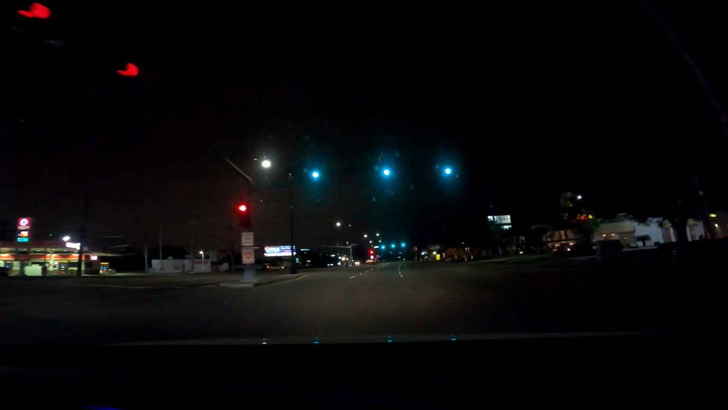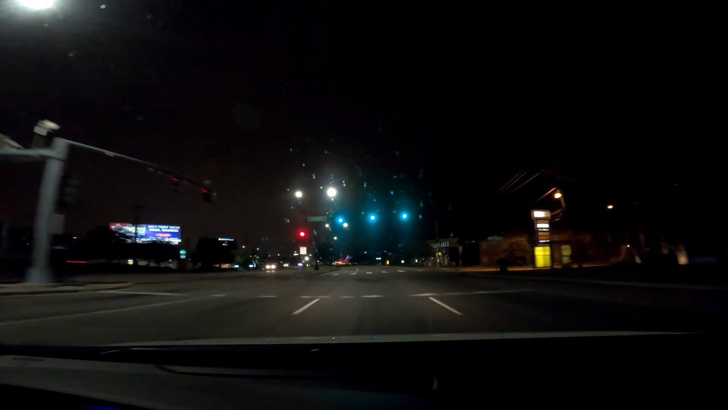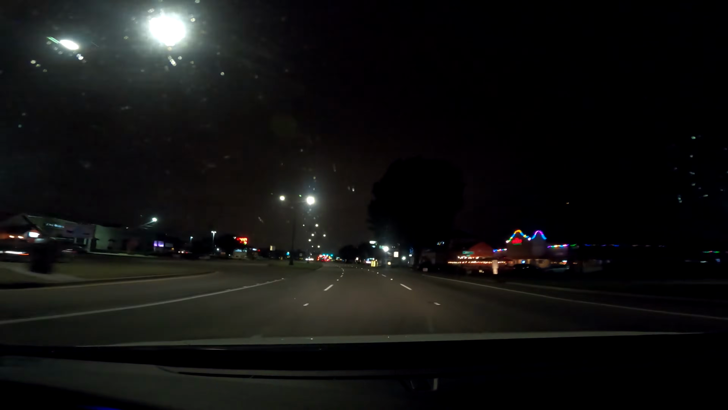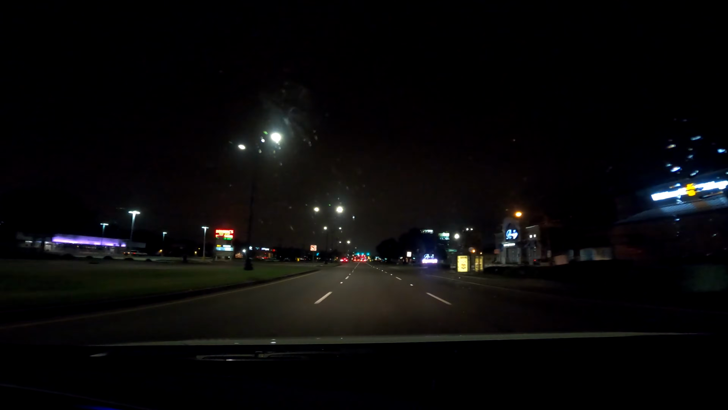Tonight we're doing a special video. We're doing a night drive in Metairie, Louisiana, and we're going to drive down Veterans Boulevard. We began here in the 300 block of Veterans. Veterans Boulevard is the main commercial corridor through Metairie, and we're going to drive it all the way to I-10.